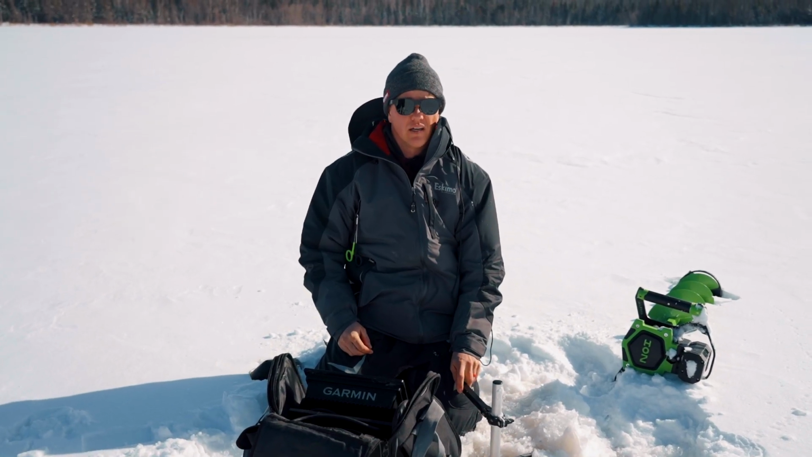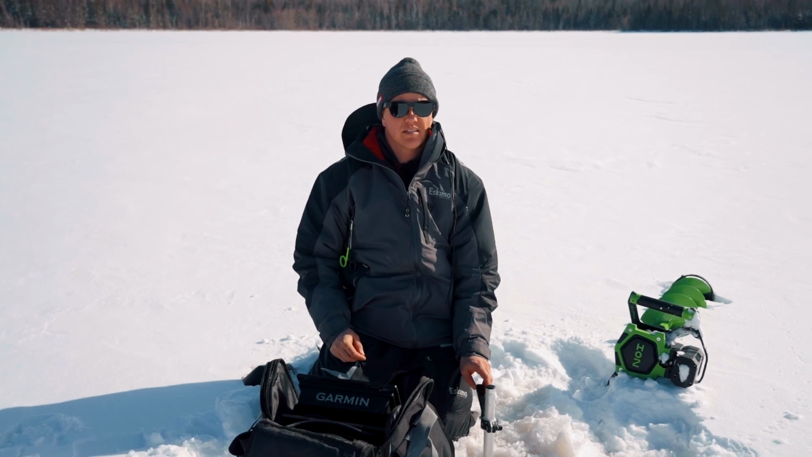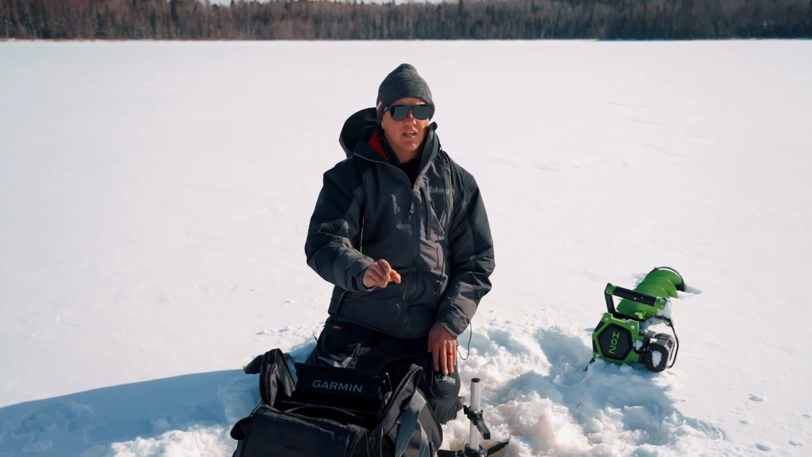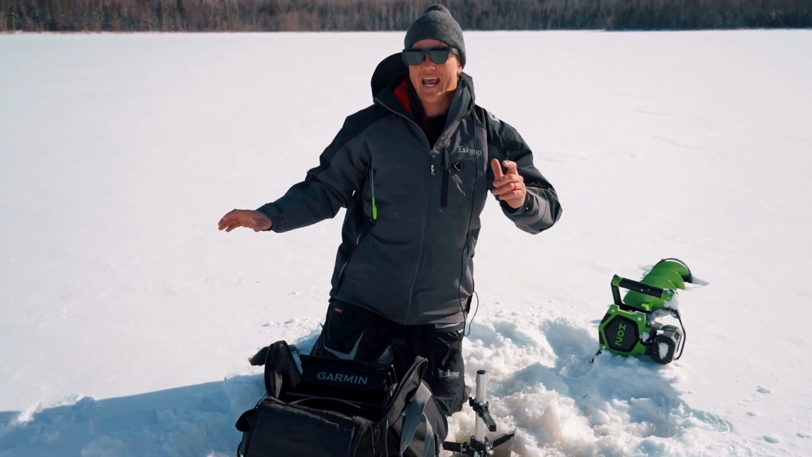So right now, I'm gonna do a scan. It looks like there might be some fish at 30 to 40 feet. I'll keep scanning around. Yeah, there's fish like almost right under us, but I'm seeing most of the fish 25 to 35 feet away. This is so crazy because now, watch this.